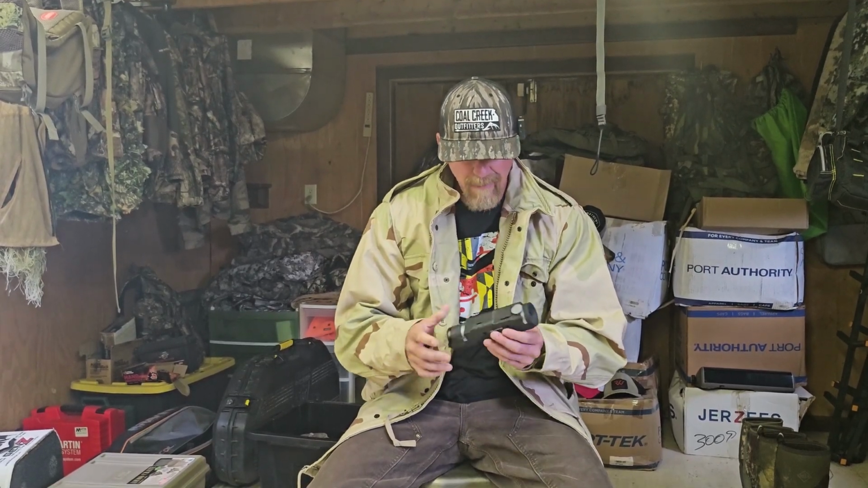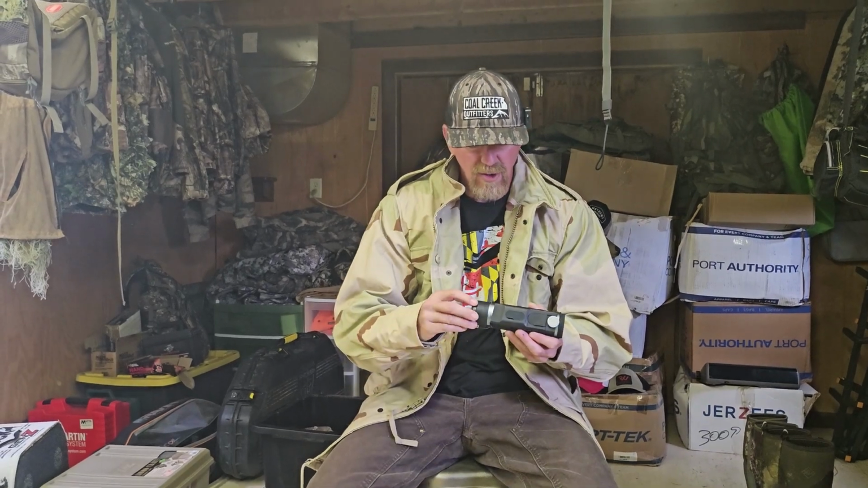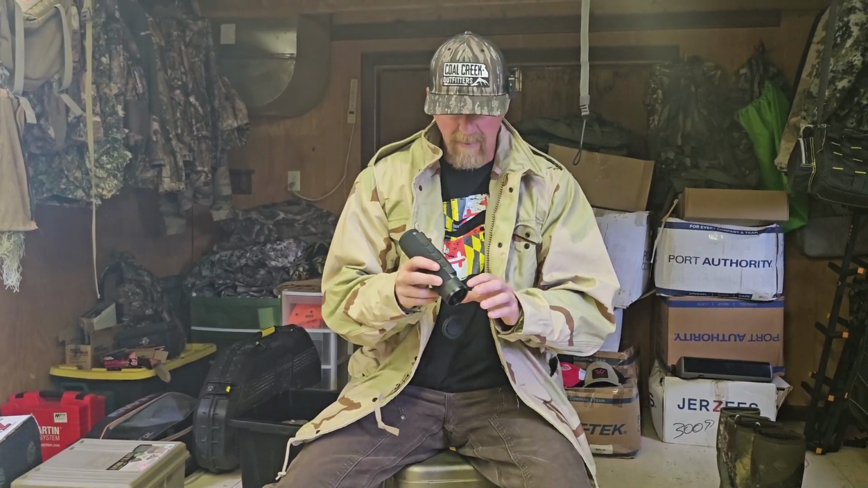Now this has 15 hours of battery life, and it can be recharged over 1,000 times. That's what it says in the paperwork. It has an 8 times zoom. The only thing that isn't great on here, and I didn't expect it to be good, was the zoom. The zoom is okay until you get out to a certain point, and then everything is blurry, but you can still see that it's an animal.